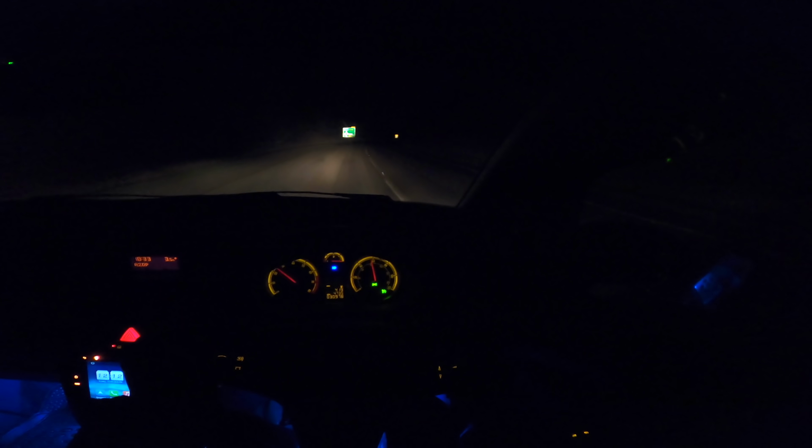Windscreen is so dirty, man. 60 for anybody of you who hate on me. Oh, actually, we dropped. For any of you saying that I can't hit 60, I hit 60 for a second and then I dropped.